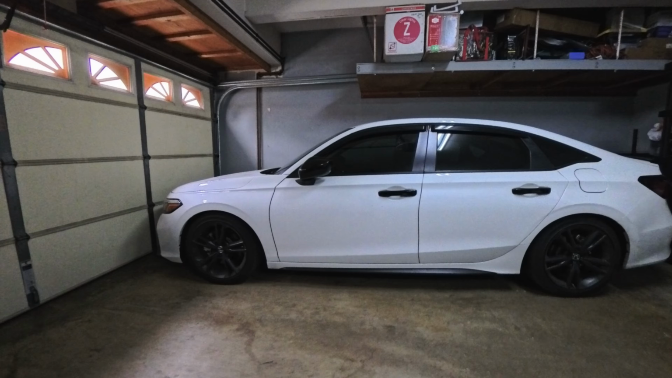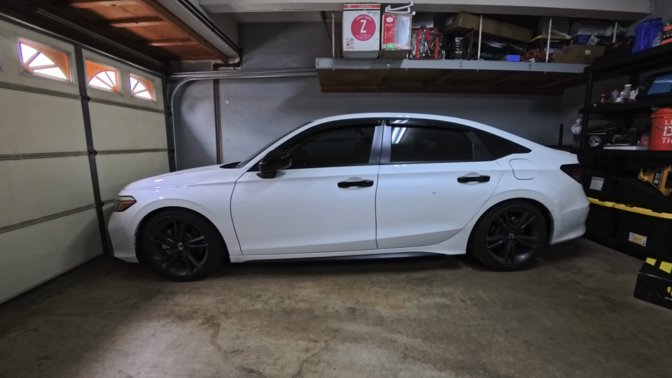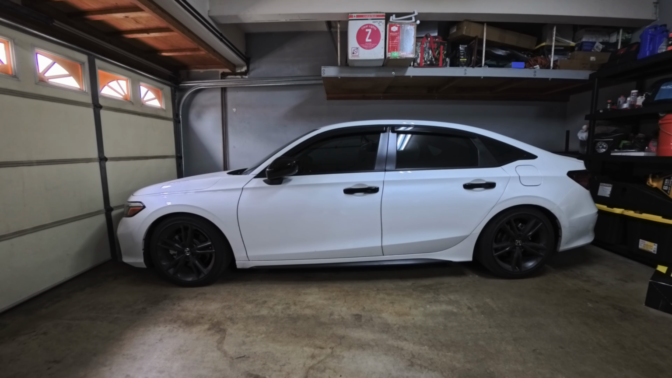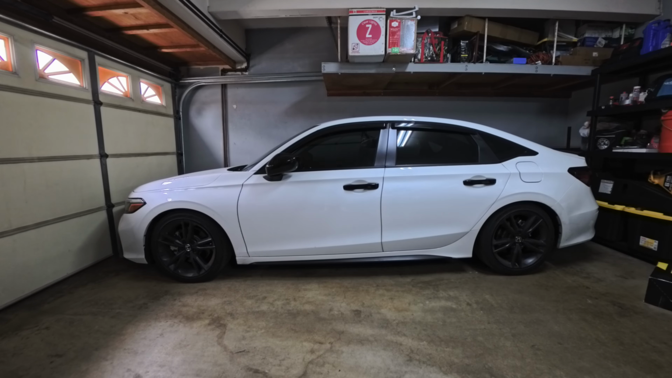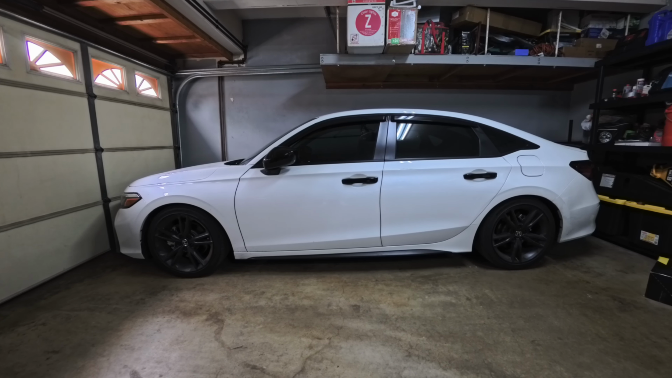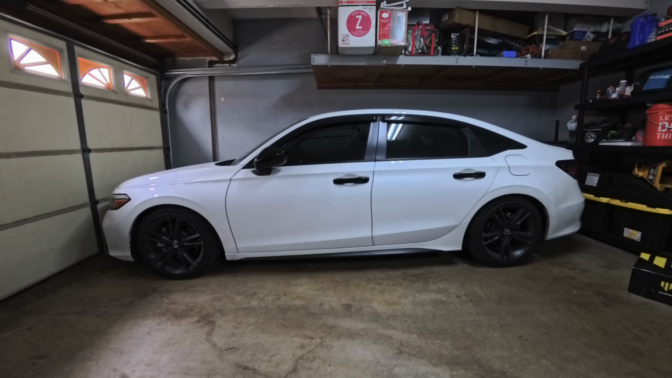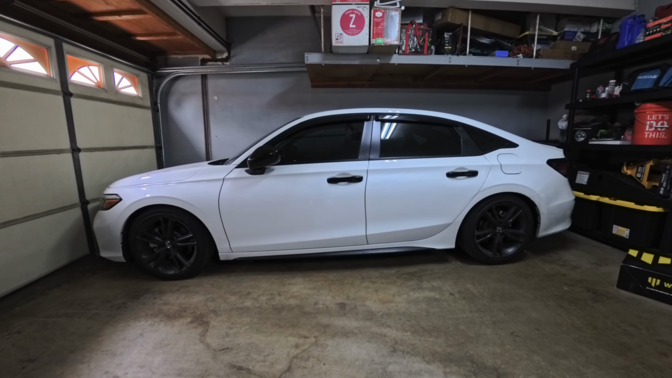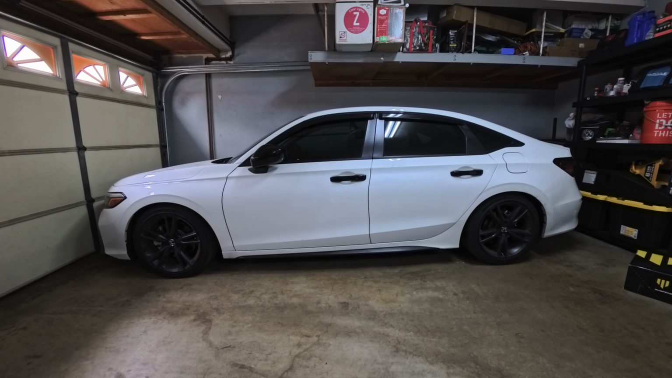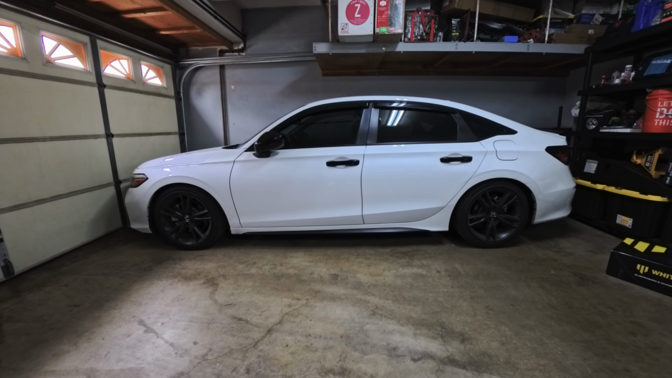This car also has a 22 millimeter rear sway bar from Whiteline. I ended up installing that first. That was the first thing I installed in this car, and I immediately felt the difference. It was a night and day difference. It is a must on these front wheel drive cars in general. It's the best bang for your buck. I think it cost me like $150, and the Whiteline springs were around $300.